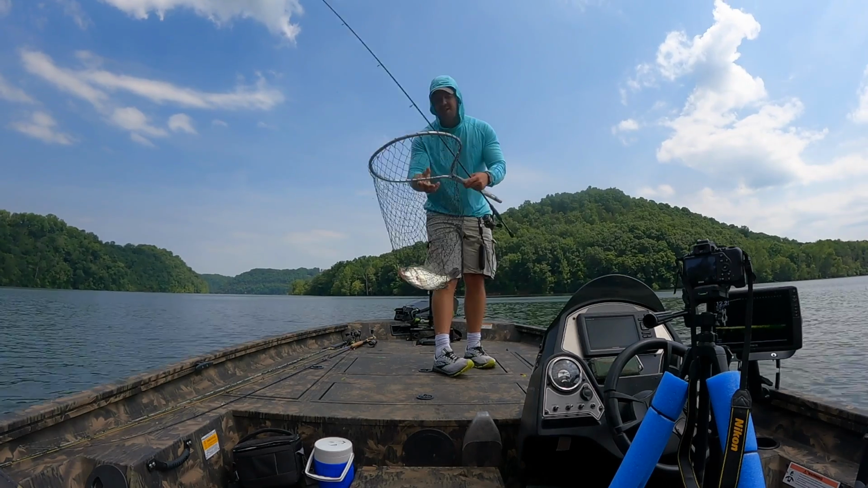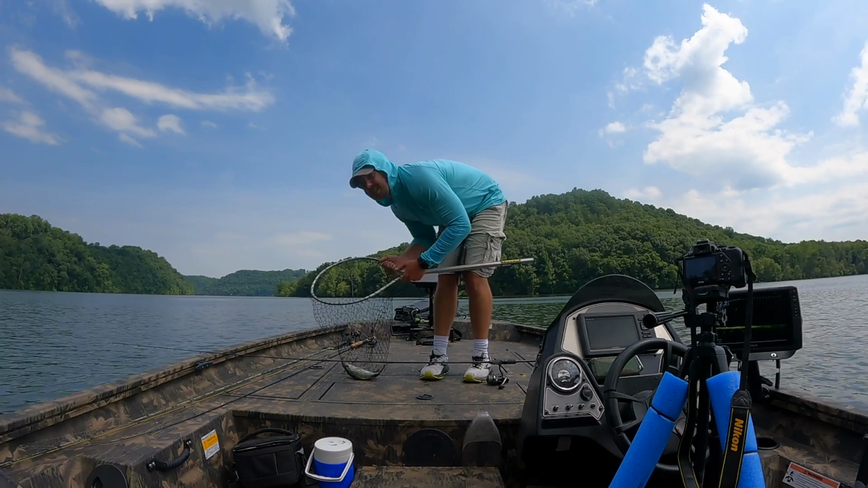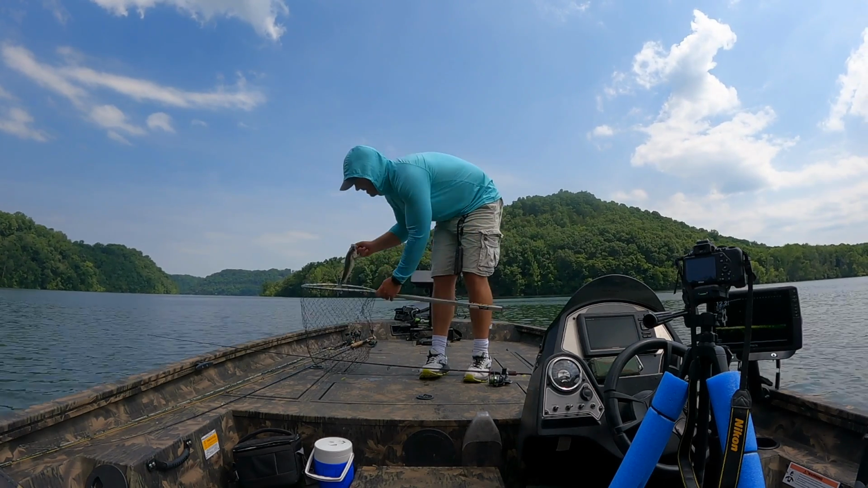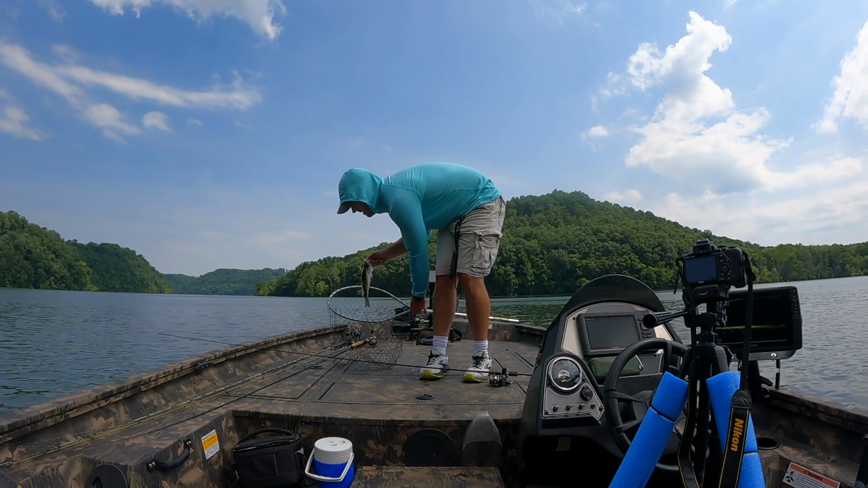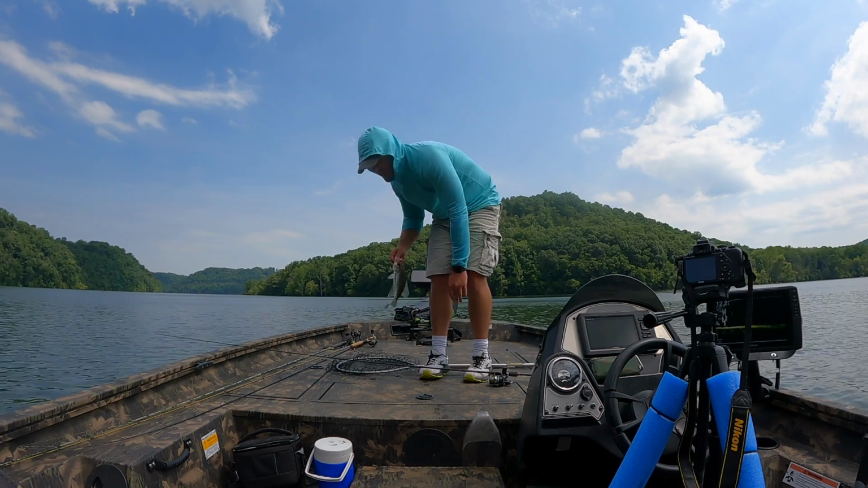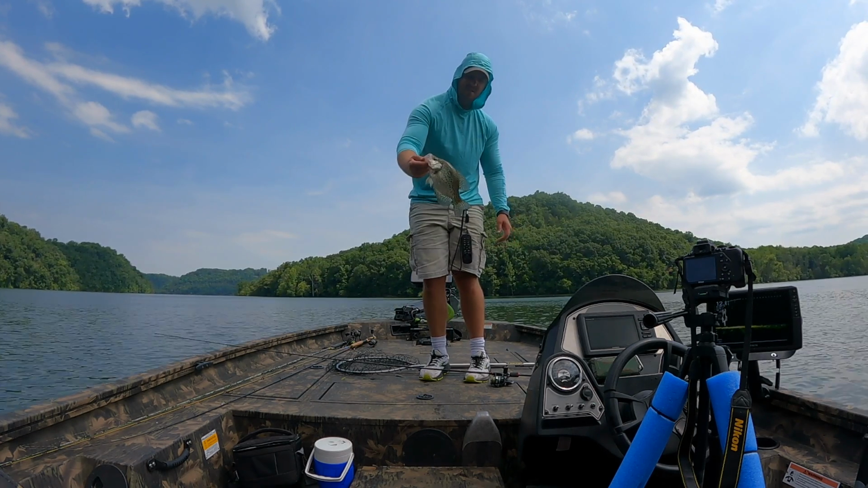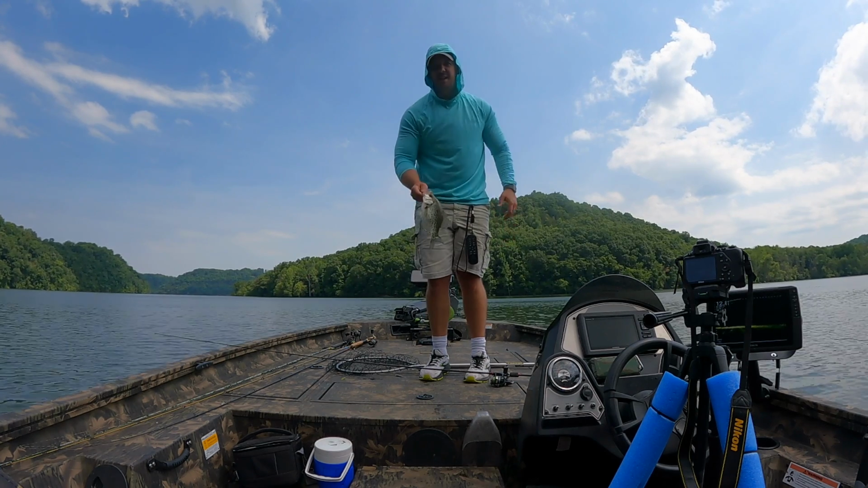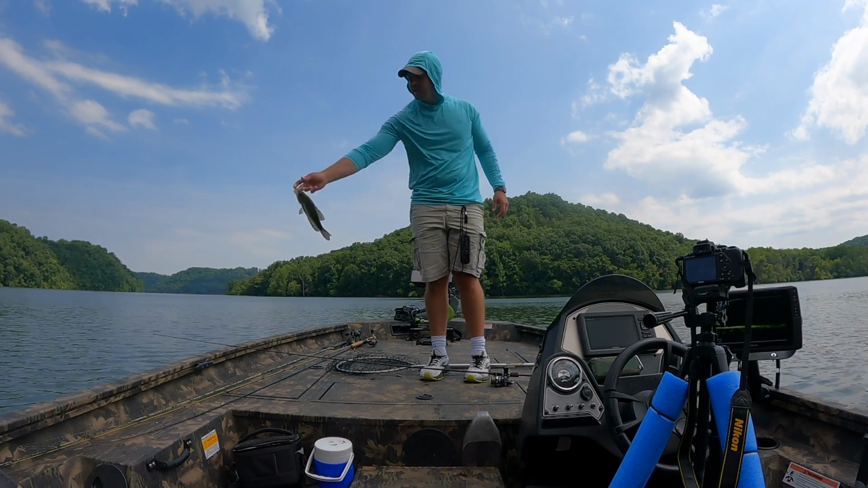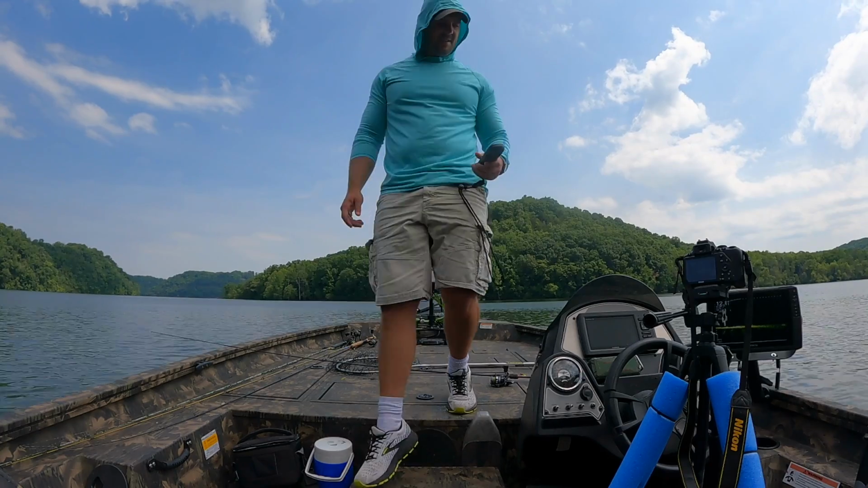Not a bad little fish. Nice fat fish. Yeah, buddy. Man, they're definitely a lot of fun to catch today. Big, fat, healthy fish. Reminds me of some of the big red eye I used to catch back in the spring. We're gonna go ahead and put it back. Man, they're fighting good today.